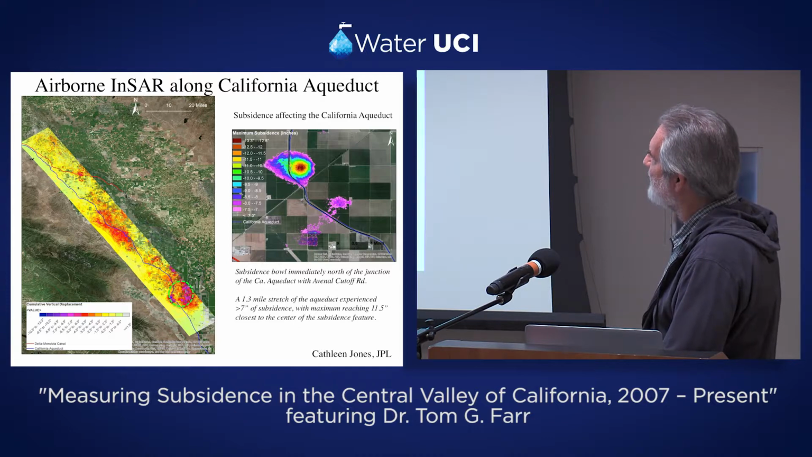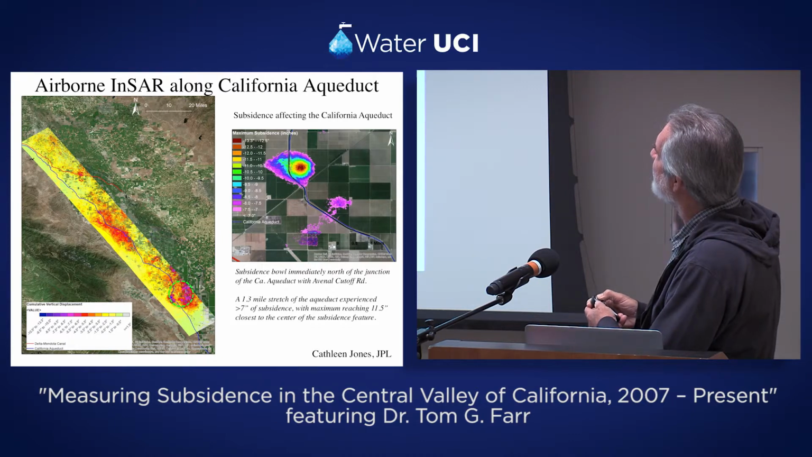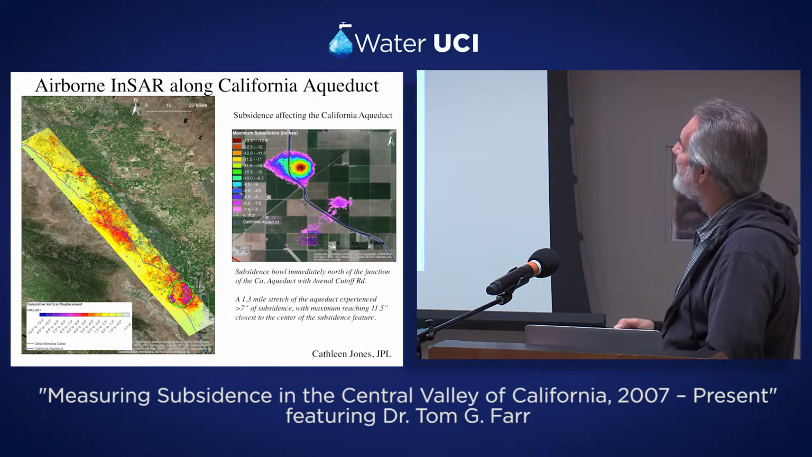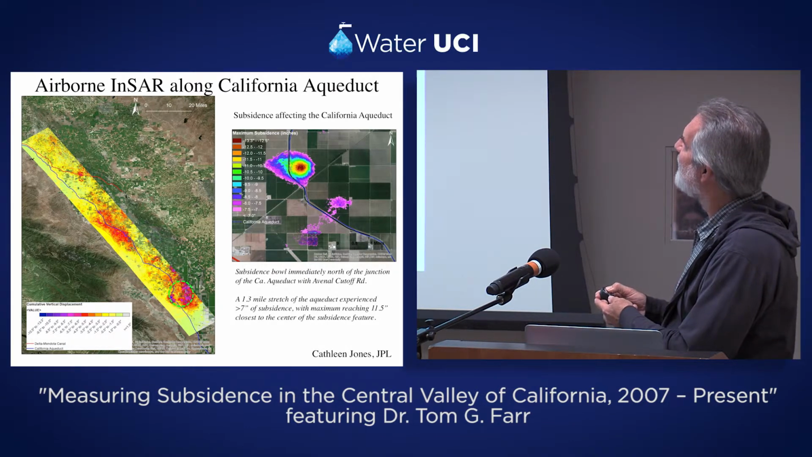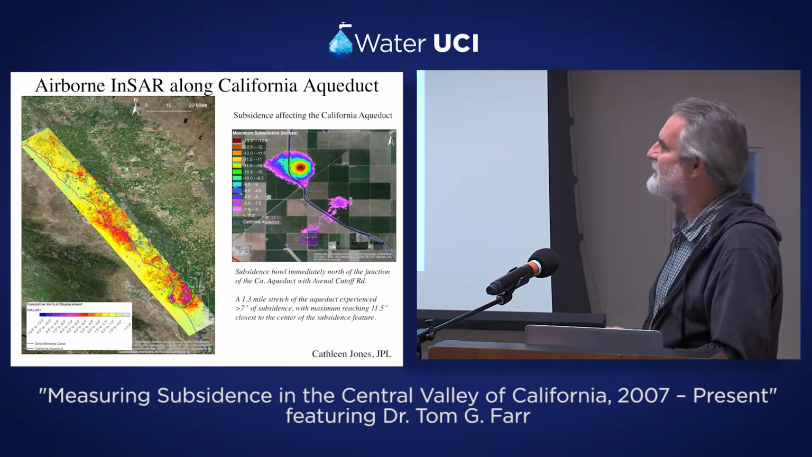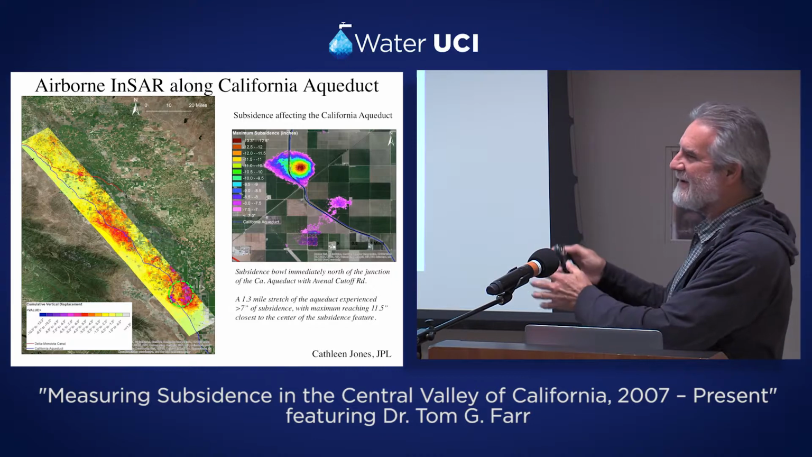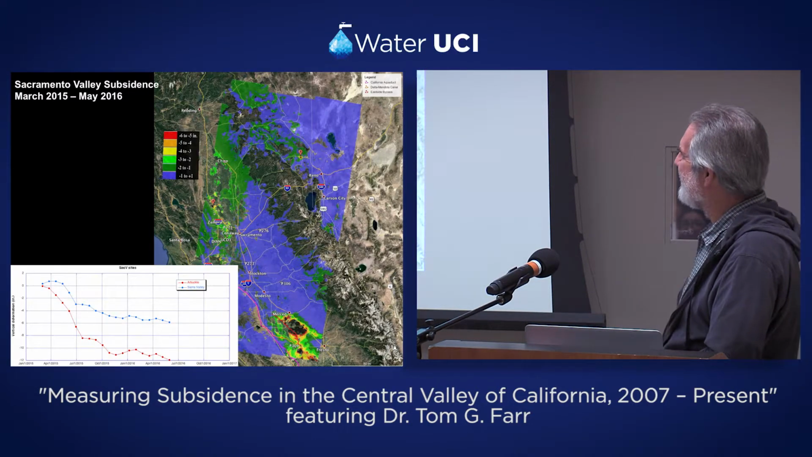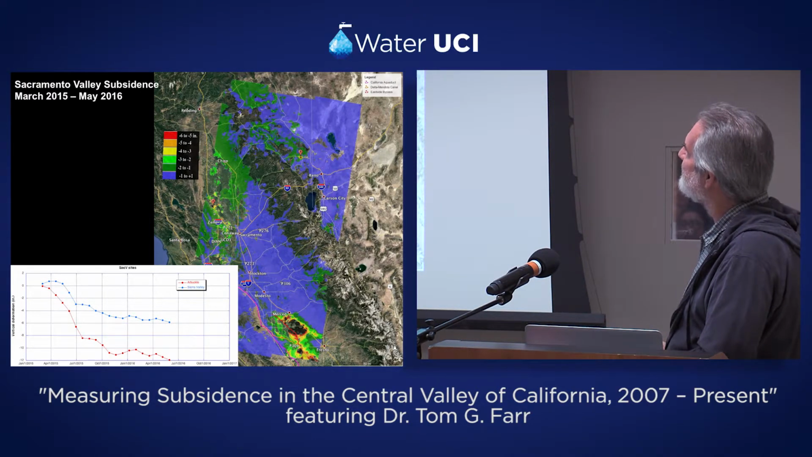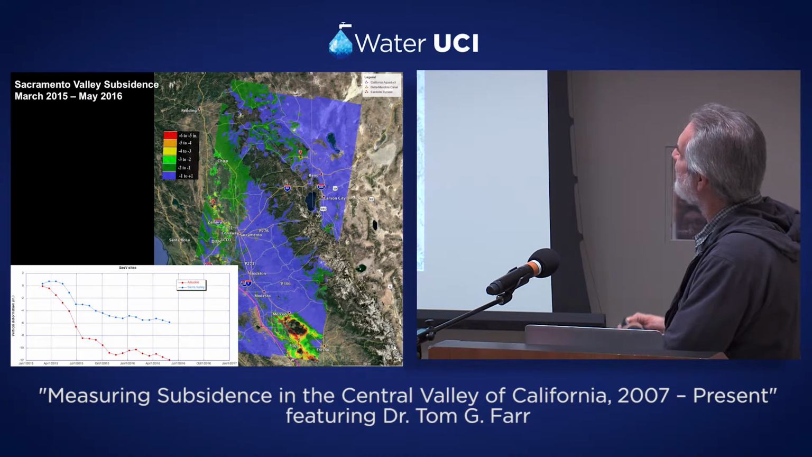So just to focus in on this area, Kathleen Jones at JPL has then changed the color table, but you can actually see this bullseye here right next to the aqueduct that's affecting the aqueduct. And in fact, that's actually one well right there. And we gave the DWR this information, and I think that they went and talked to somebody, but that's not our job.